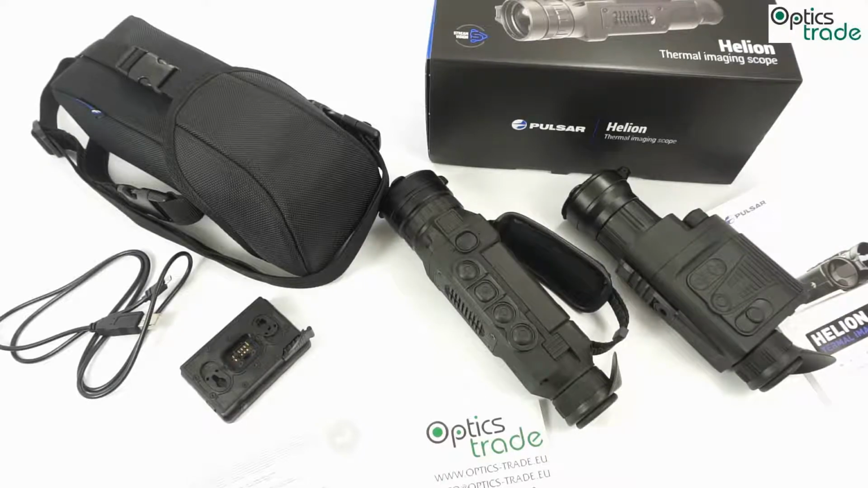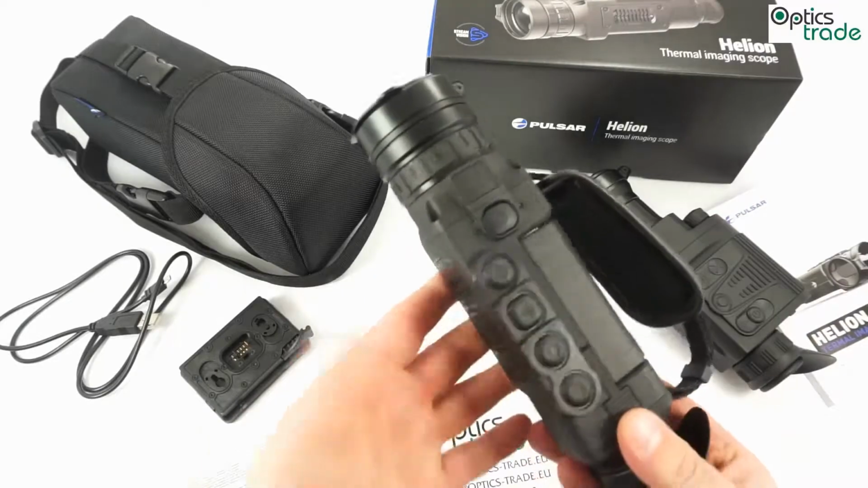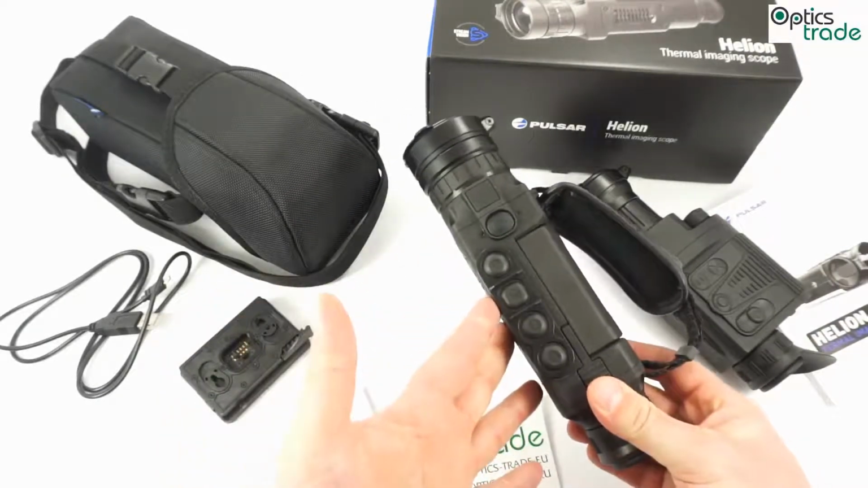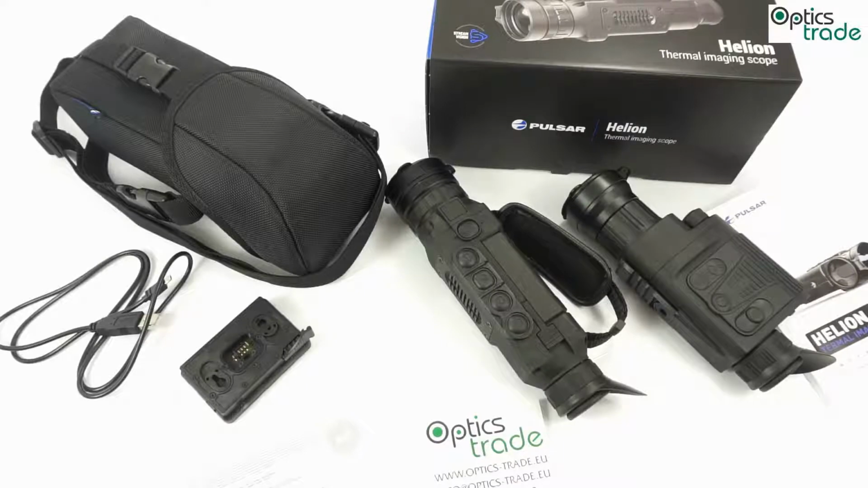If we go to the major changes, the body, as you can see, is now fully waterproof. It is made in accordance with the IPX7 standard, so it can be submerged into water up to a depth of 1 meter. This was not the case with the Quantum devices.